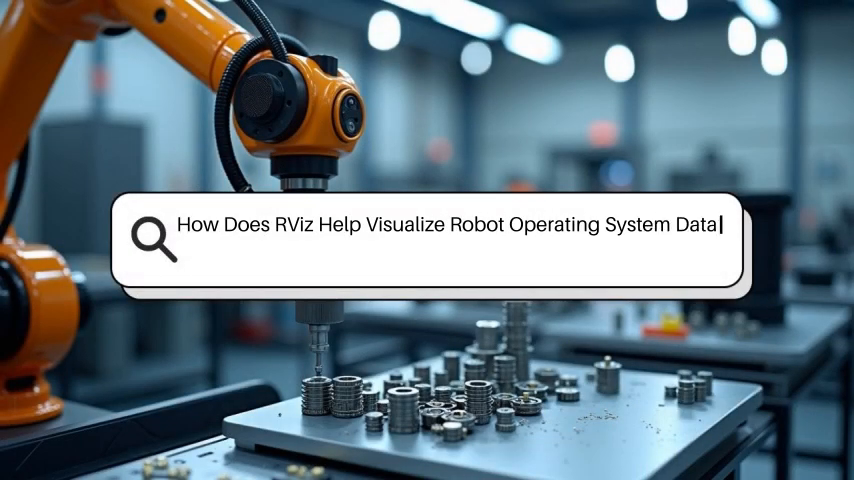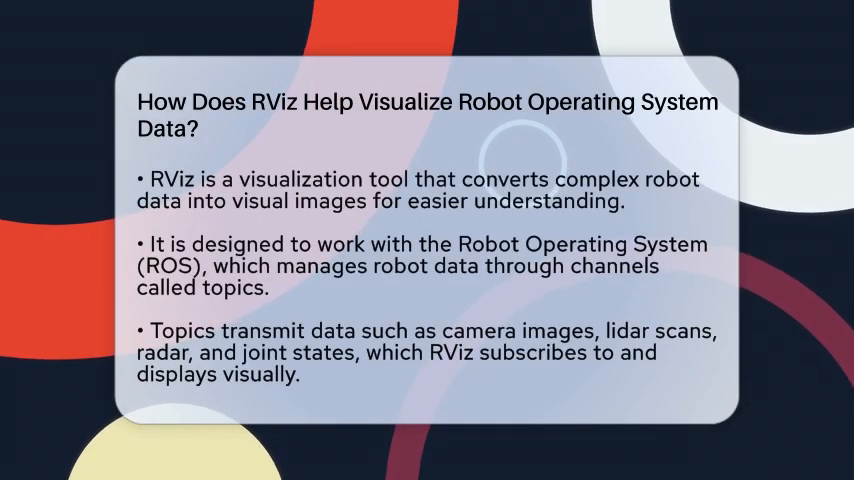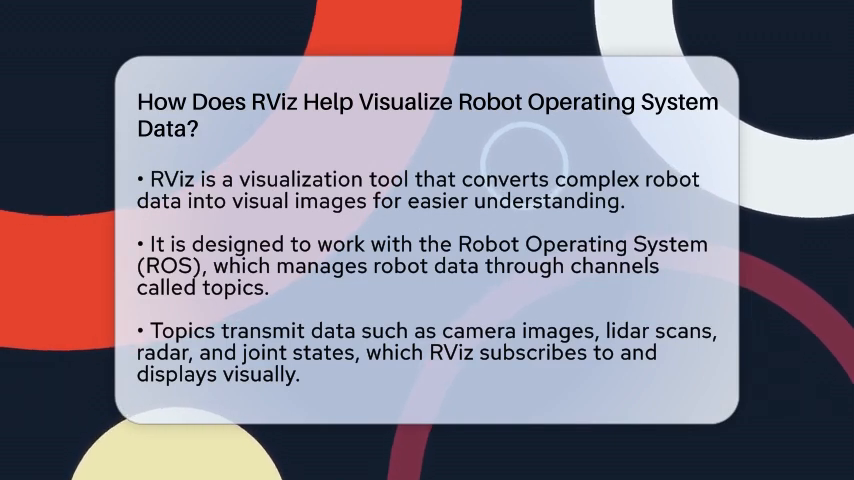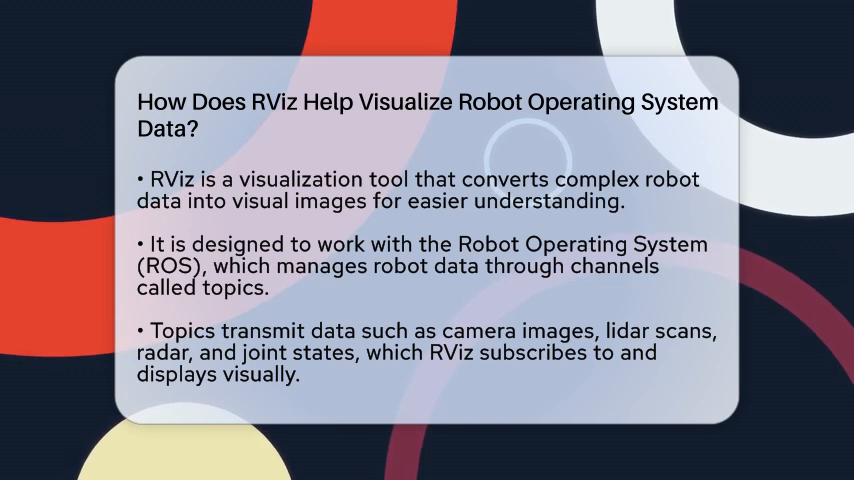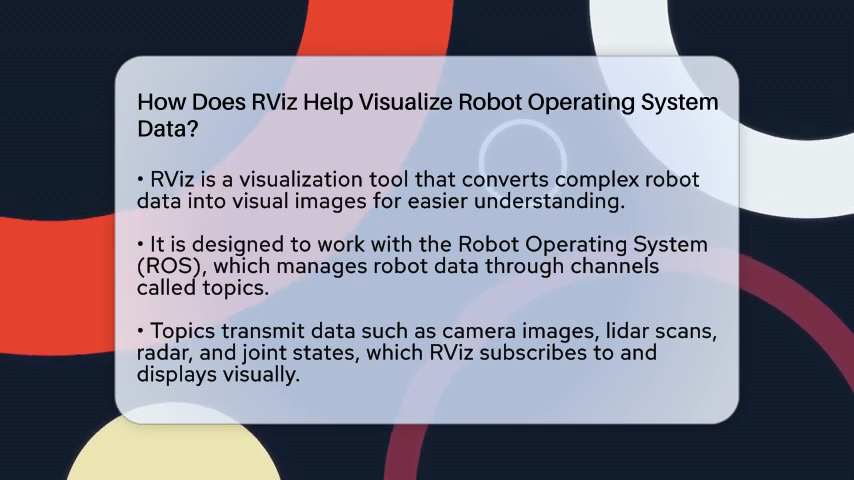How does RViz help visualize robot operating system data? Imagine trying to understand what your robot is doing just by looking at lines of code or raw sensor data. It would be like trying to read a map in the dark. That's where RViz comes in. It is a tool designed to turn complex robot data into visual images you can see and interact with. This makes it easier to understand what your robot is sensing, planning, and doing in real time.